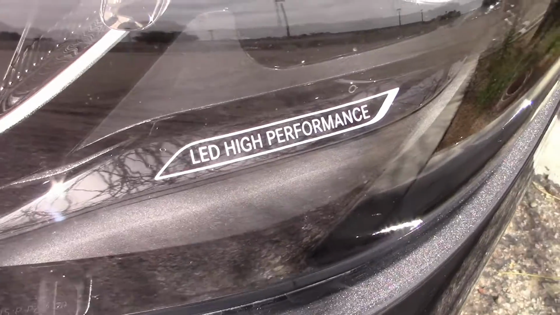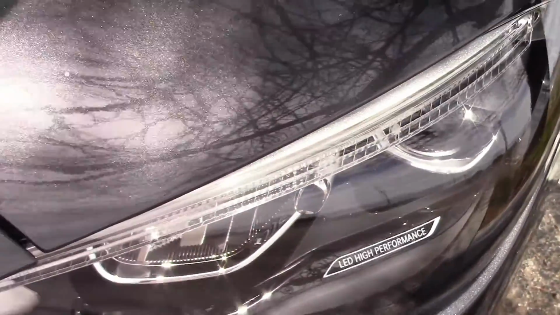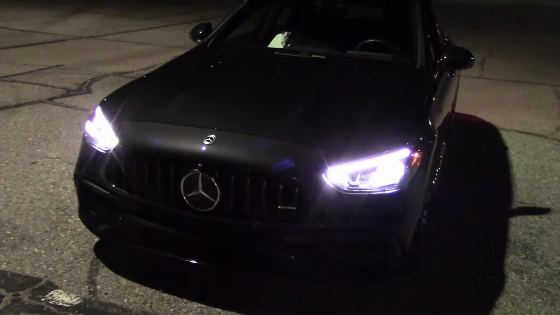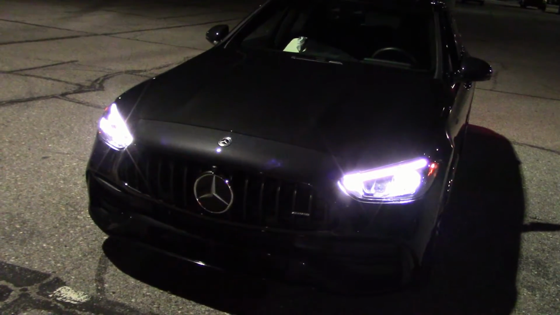And zooming, it says LED high performance. Must be true. Let's take it out and find out. Alright, it's dark enough. Let's check these lights out. It says performs in the dark.